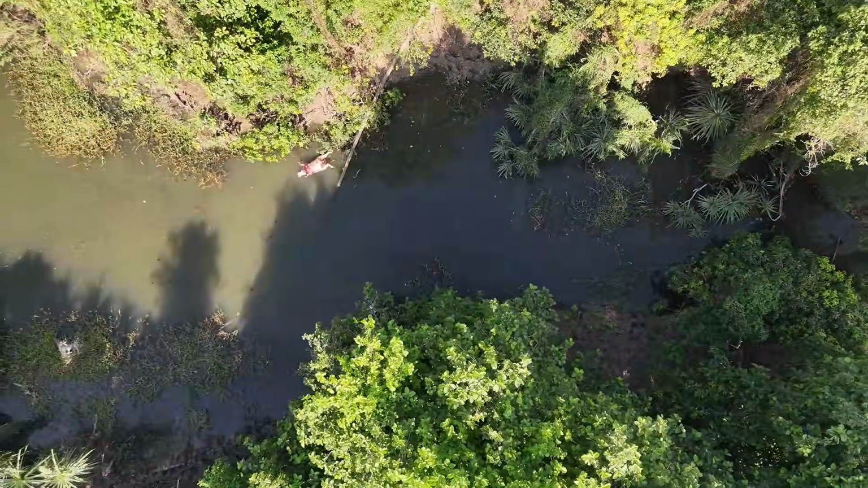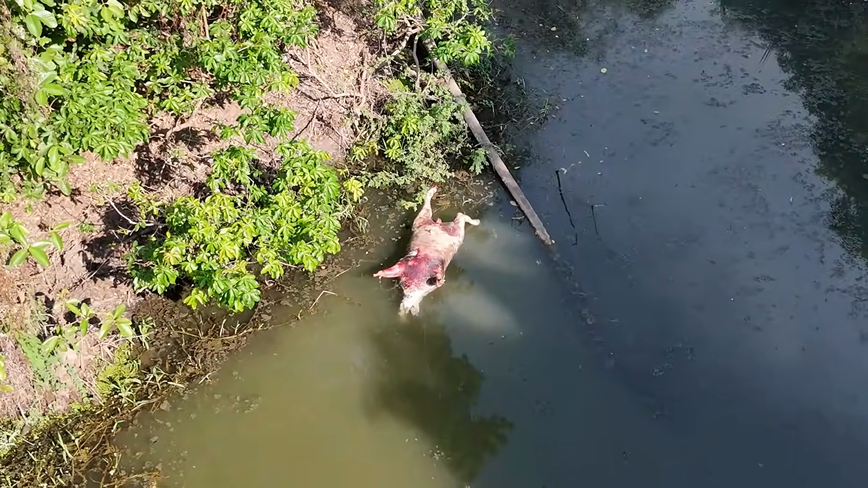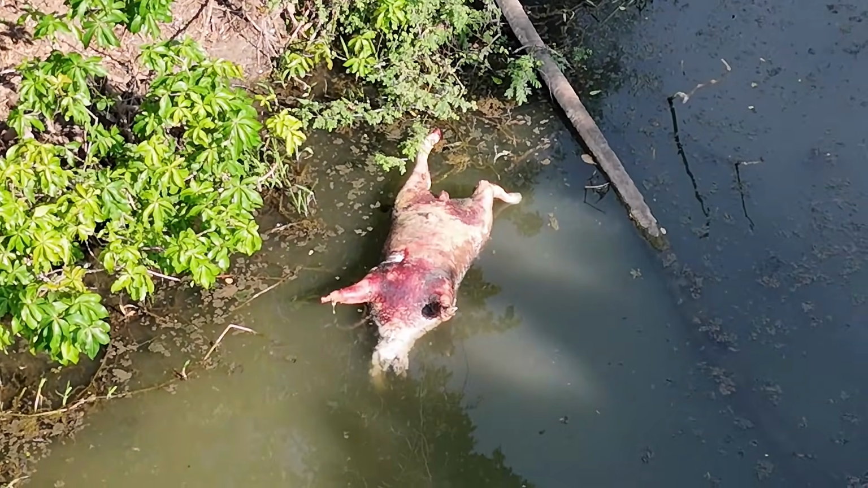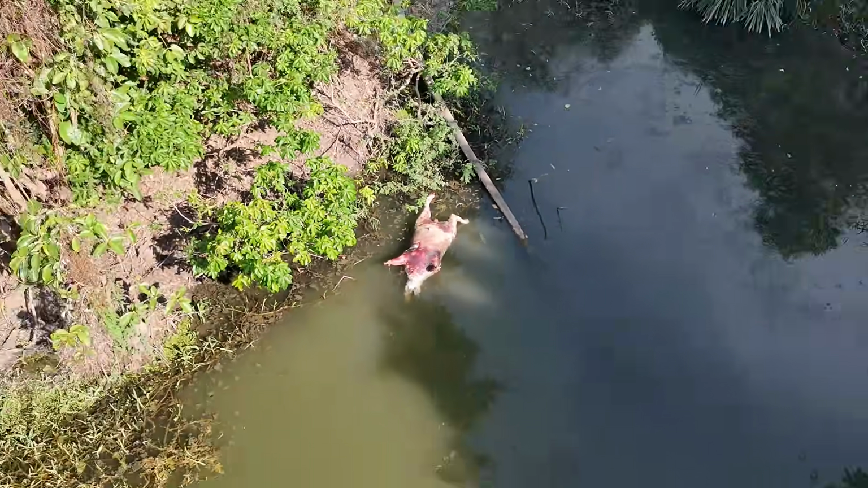Unfortunately, I couldn't get the drone down low enough to get better footage than I did because of the heavy tree cover messing with the signal, but it was very keen to see that animal down in the water. Couldn't find the croc. I was looking for that, but would have been cool to find one actually feeding on that critter. Didn't happen though, but still very interesting to find the animal deceased in that waterway.